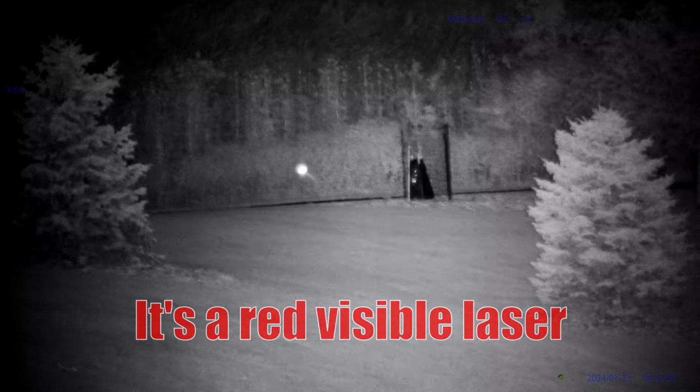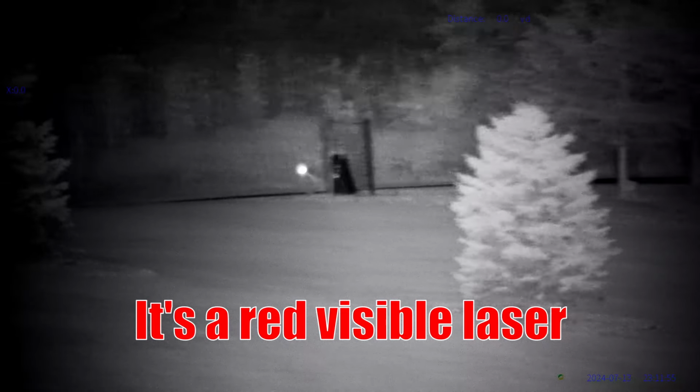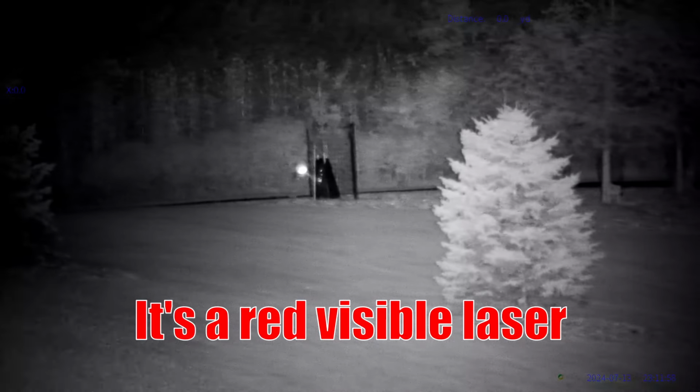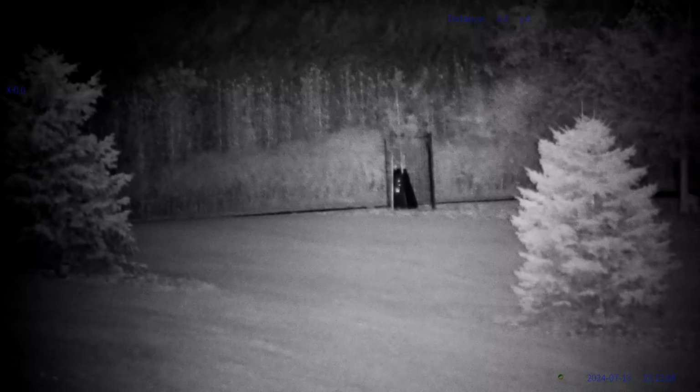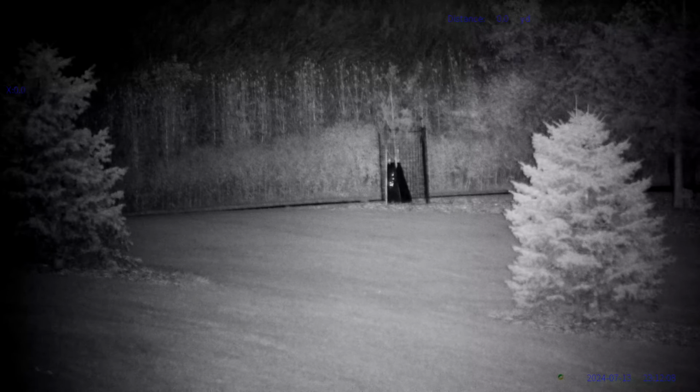But let's take a look at that laser, which is kind of cool. It does have a little laser I can point at stuff just to see where you're pointing your unit, which is pretty cool. Nice that they threw that in there at the bottom of the unit. And that's how it looks at 100 yards, so pretty good.